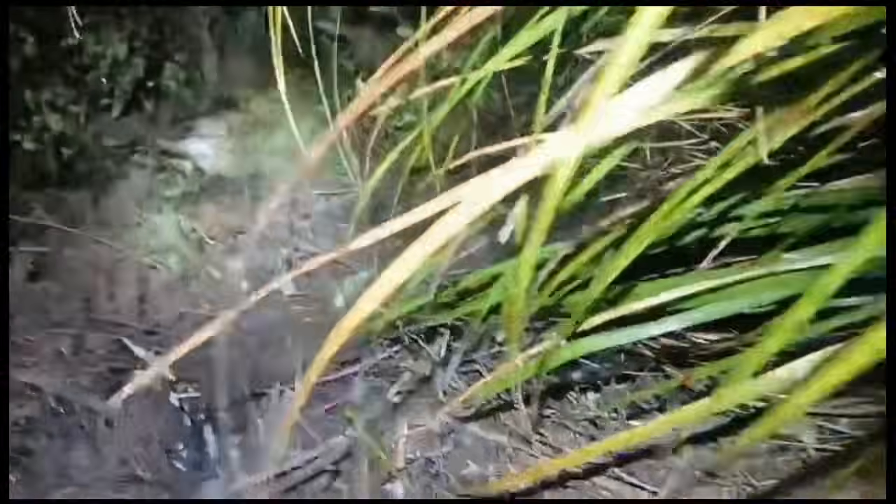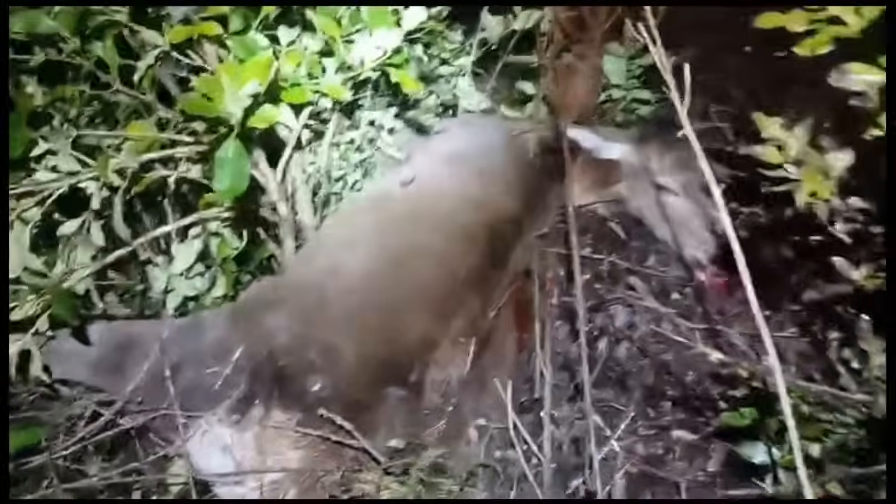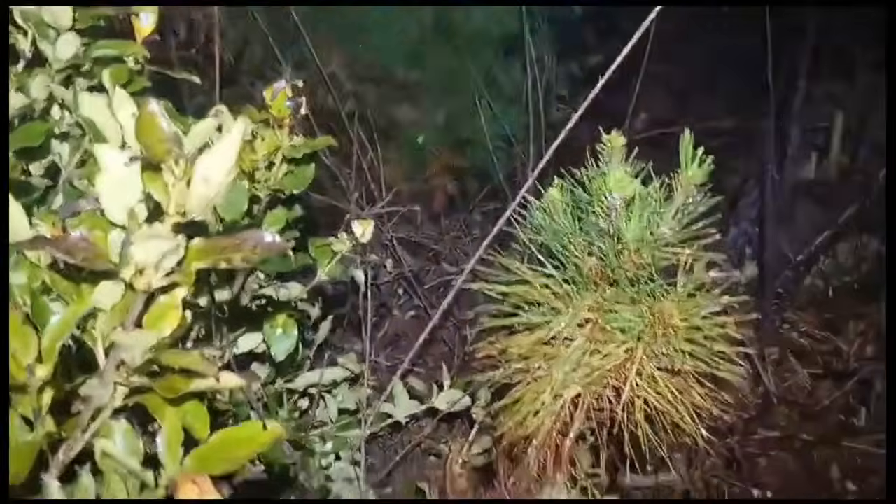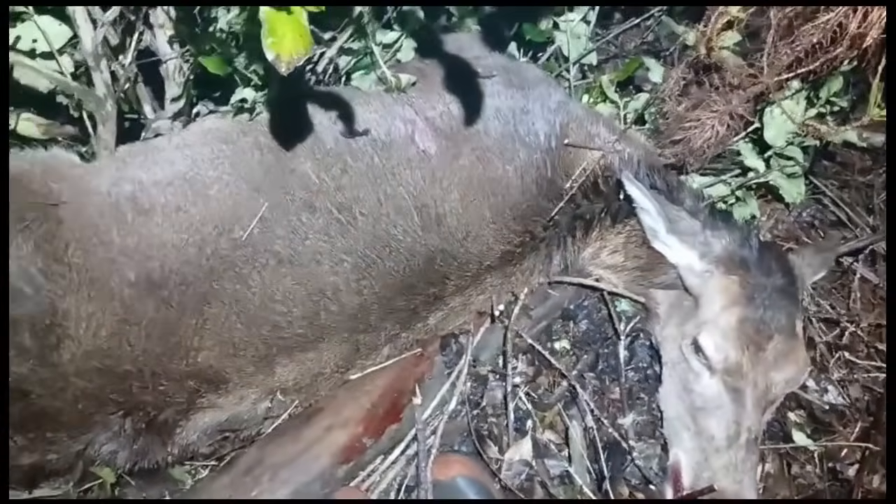It was pretty hard going finding this one. You can see it from the bottom with the thermal, but once you get up into this rough stuff, you sort of lose track of it. So yeah, quite a way to go down the bottom there, about 80 metres. Not too bad.